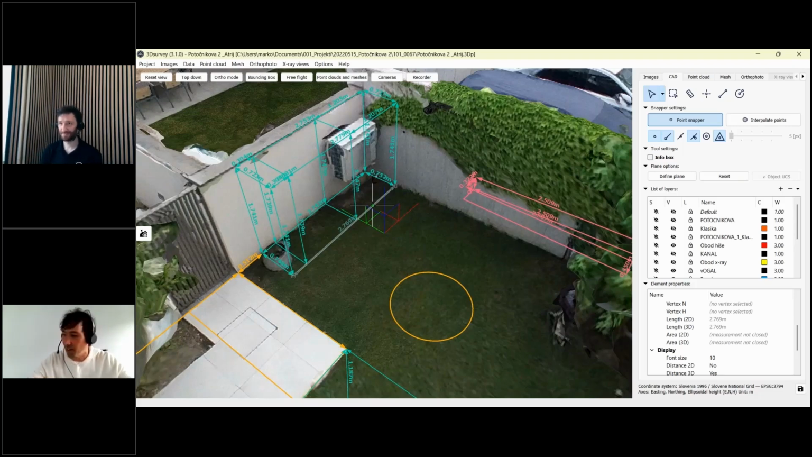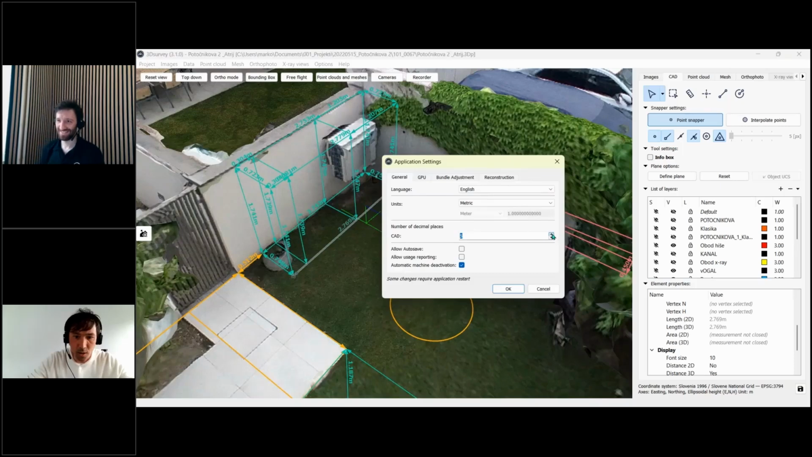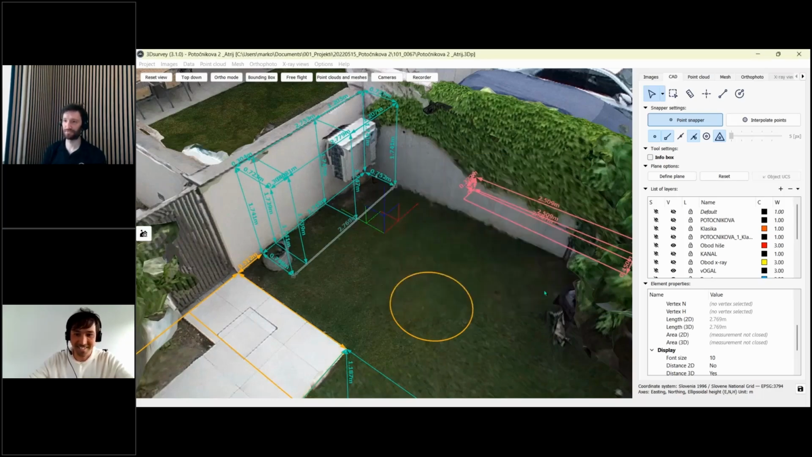I think it's up to 5. Yeah, up to 5. So let's go up here. Yes. So we take some kind of logical number, not to over push with everything, and that's it. And if you need even higher accuracy, please let us know what you're doing, because that must be a really interesting field. Yeah, that's true.